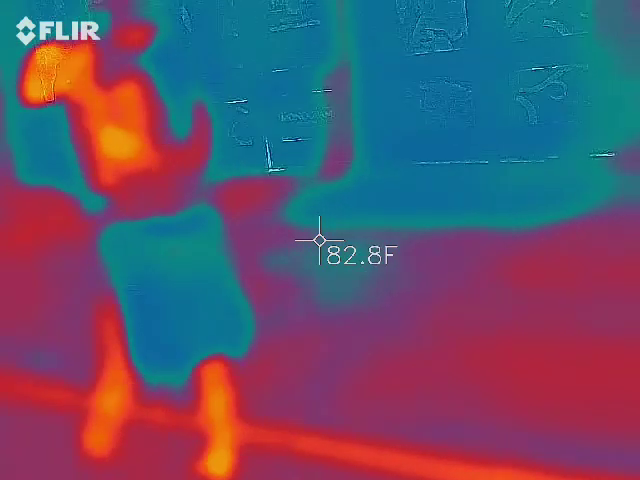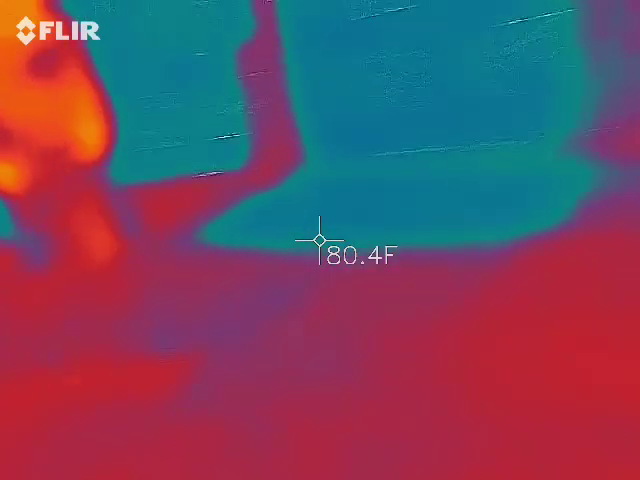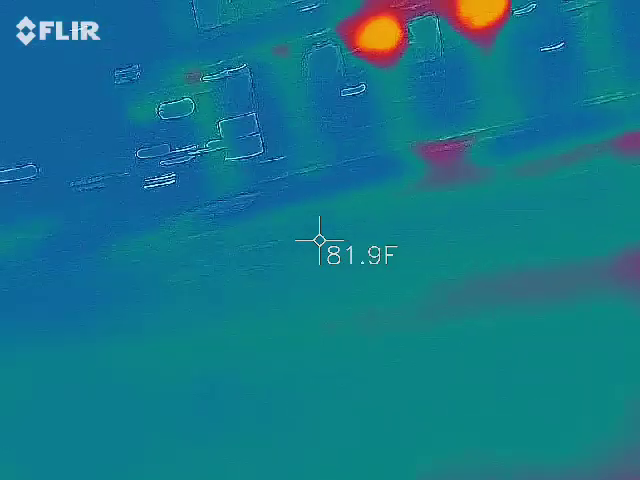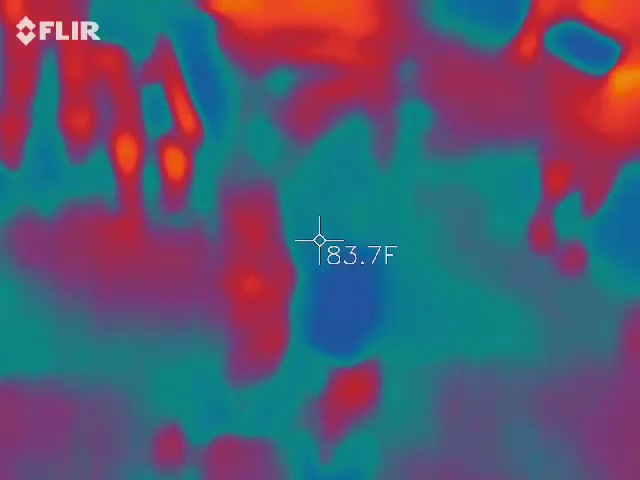Look at that jaywalking. Yeah. Mr. Rule Follower just broke the rules. Oh my god. I don't know what just happened here. He must be possessed. Where do we go to get that taken care of?